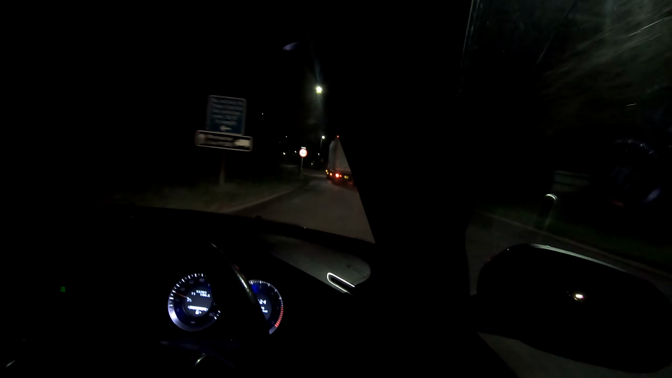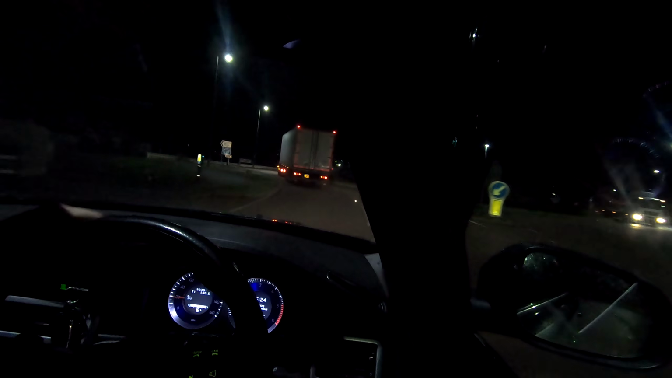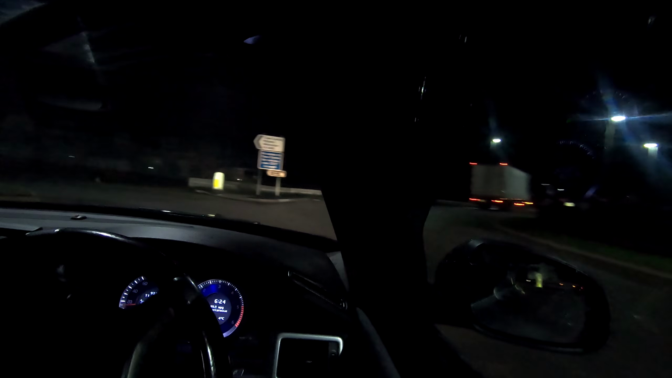It's designed to be easy to work on and accessible for anyone, and that's one of the things I love about owning this car: provided you've got a basic tool set, you could maintain it fairly cheaply.